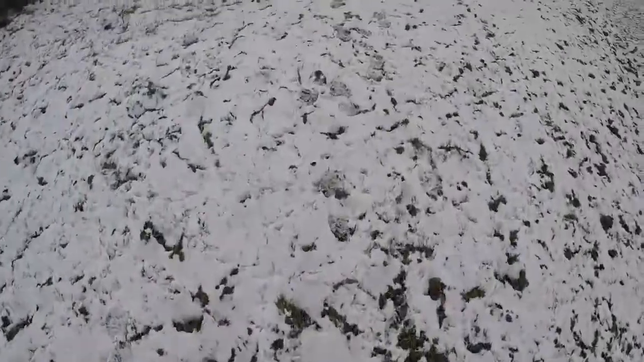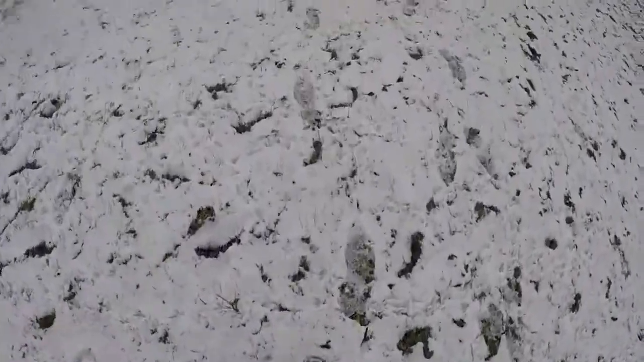So hopefully, as you can see on the ground here, where it is, this is quite high up, probably one of the highest points in the local area. So there's still a fair covering of snow, but it's more icy now than anything. Most of the paths and things where people walk around, they're all pretty iced up.